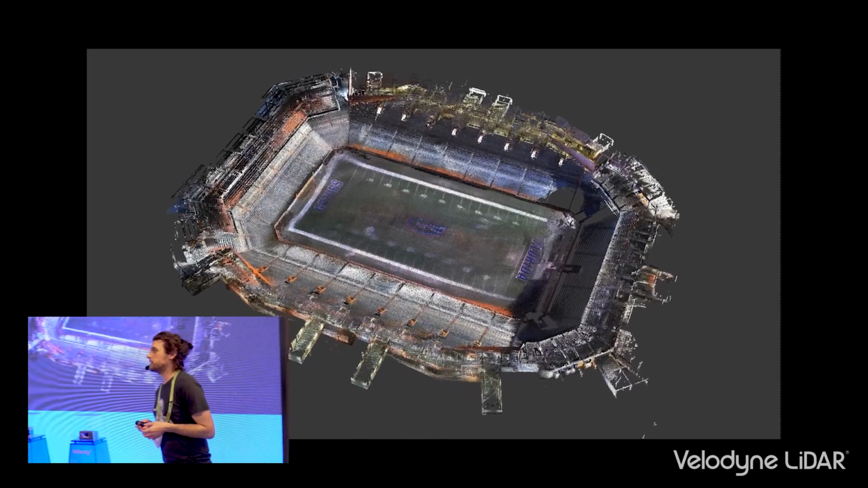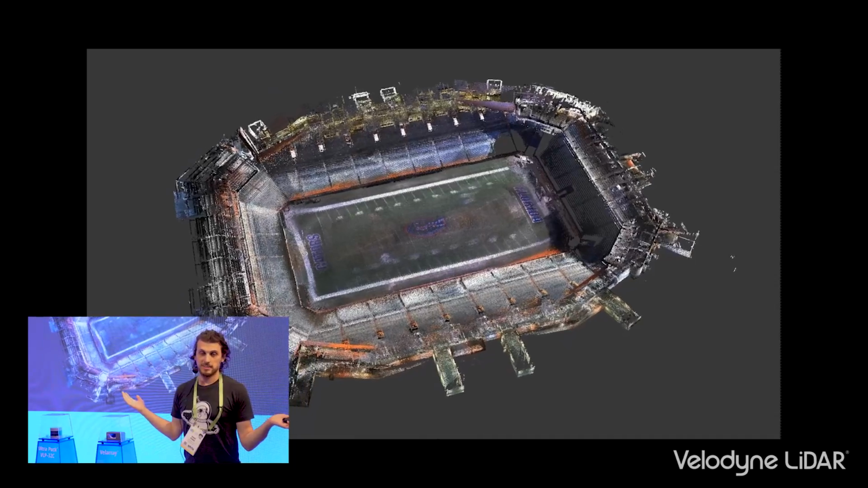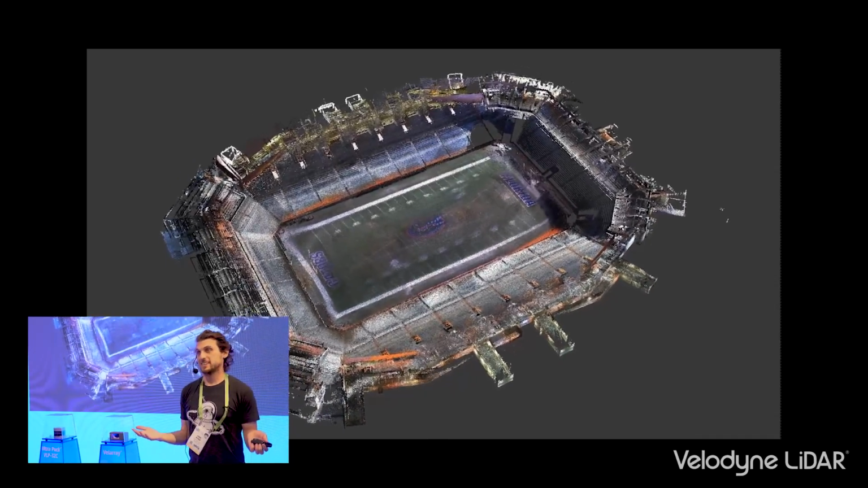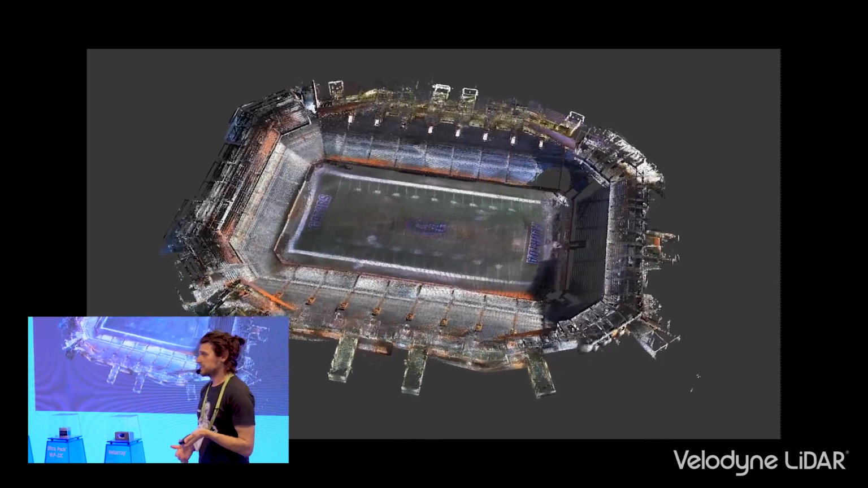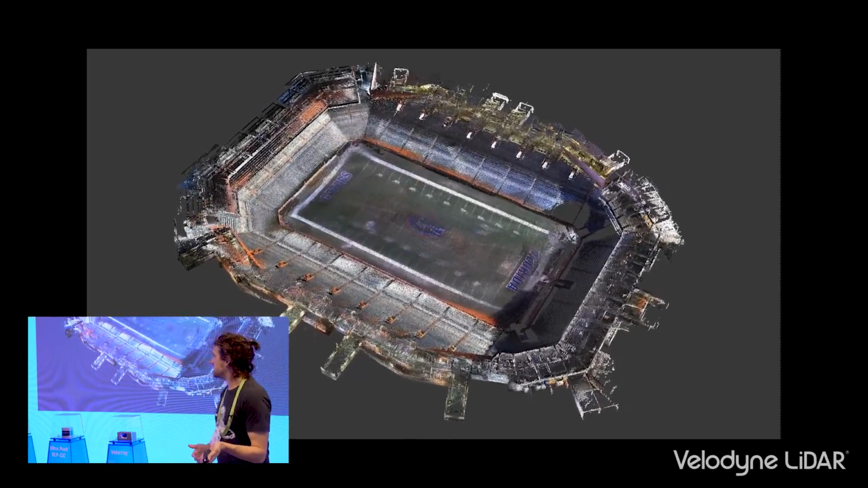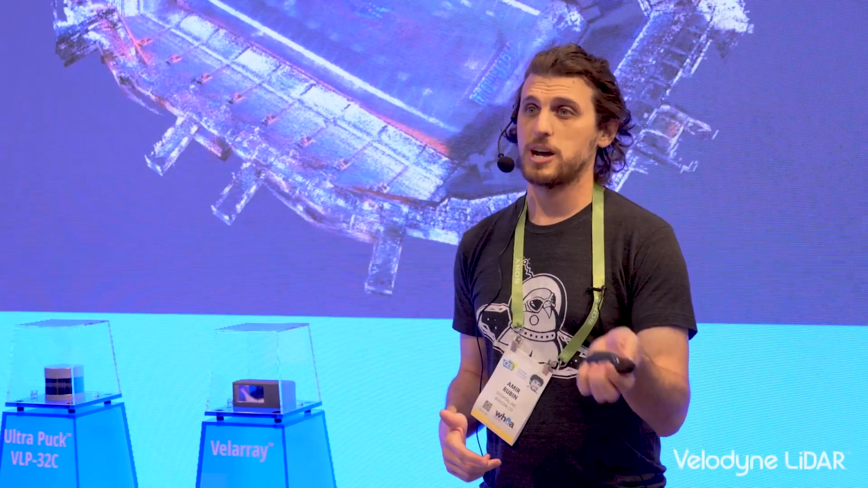We actually get a lot of requests from people who want to scan enormous venues, whether it's for event planning or space planning, and surprisingly, a lot of sports stadiums really want this. So scanning sports stadiums, as an example, would usually take you one or two days of tripod scanning with traditional scanning methods, and then several days of post-processing to get a result of an enormous stadium.